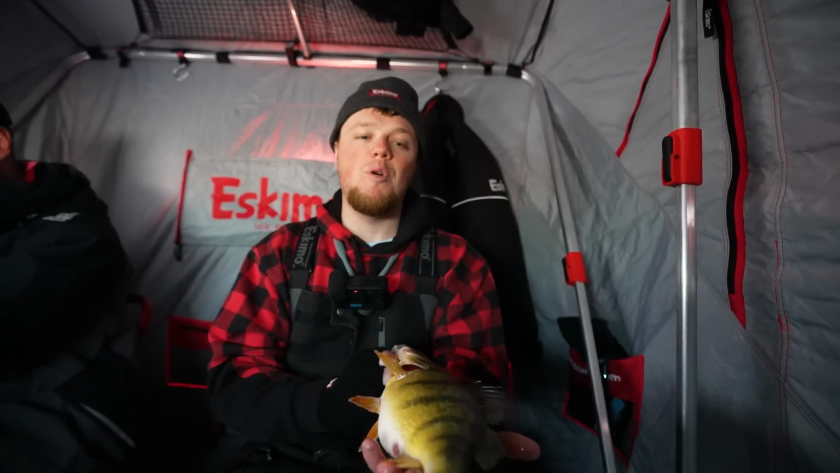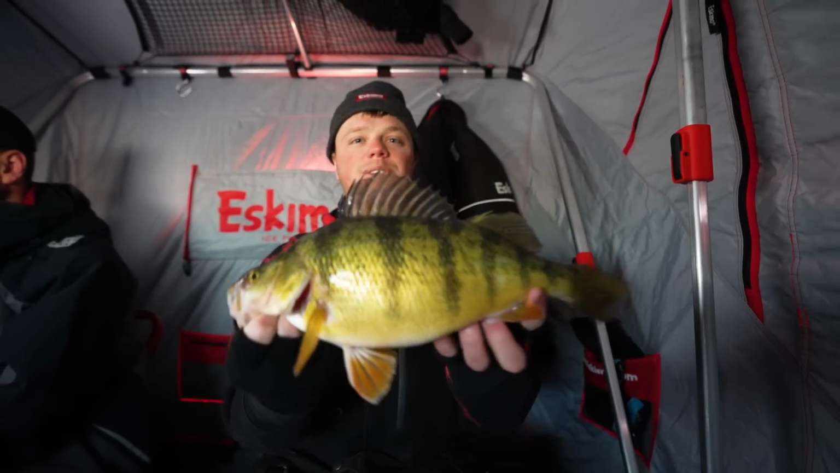We'll go ahead, throw that one in the bucket. Hopefully we get a few more tonight. Things are starting to pick up now. We're starting to mark a few more fish here and there. It's just a matter of getting them to eat, but that right there is just a great start.